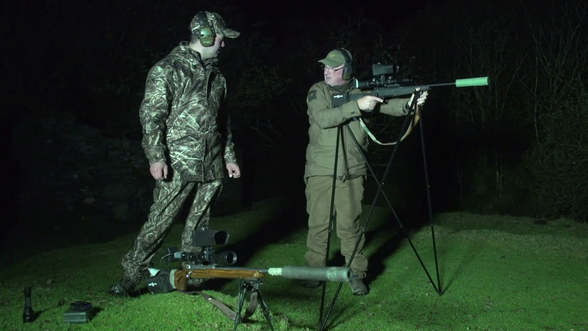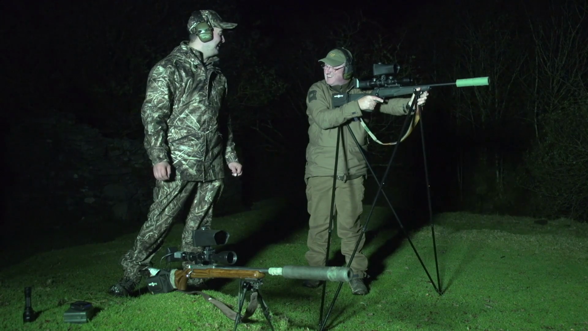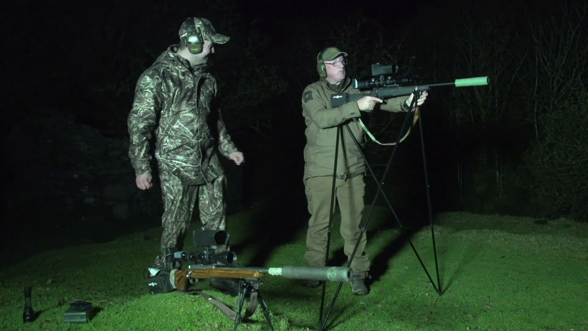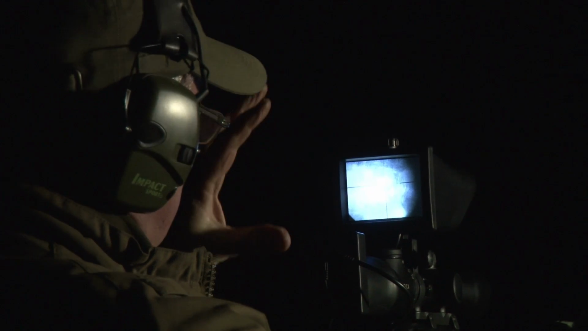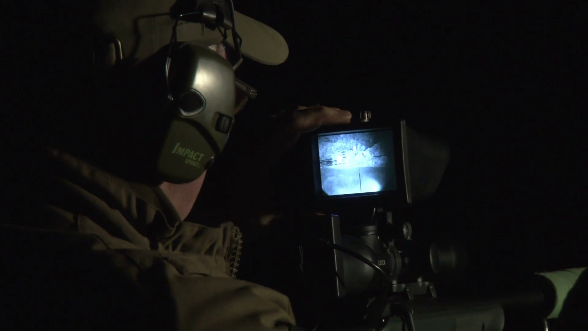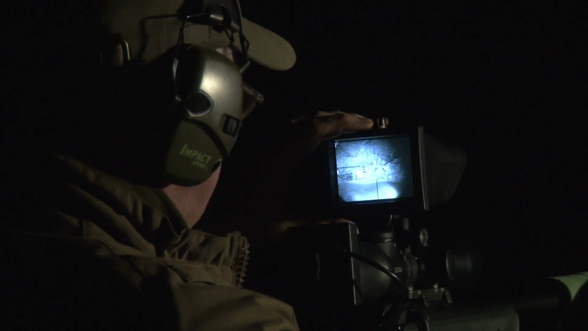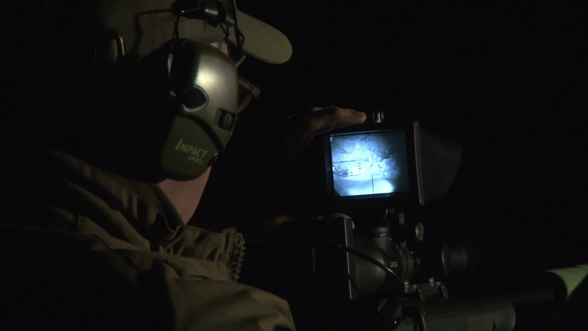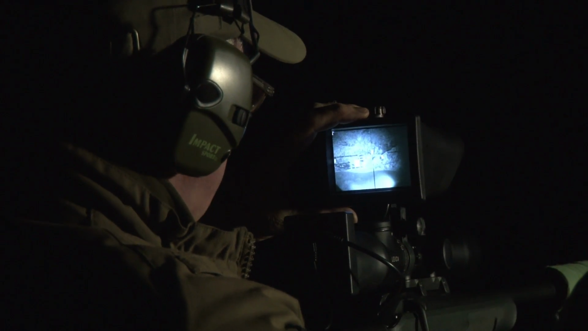Okay, Cai. I never thought I'd have to wear reading glasses for shooting, just to see the screen. What we've got set up here, I've got this now on the scope. It's the Leica scope, nice scope. We set the camera up now. We've got reasonable clarity. I feel I can certainly shoot with reasonable accuracy to this first test at 100 metres.